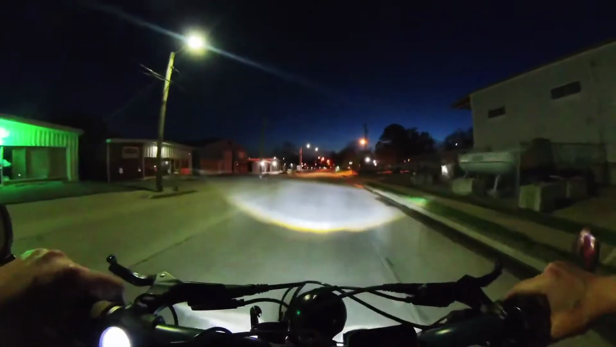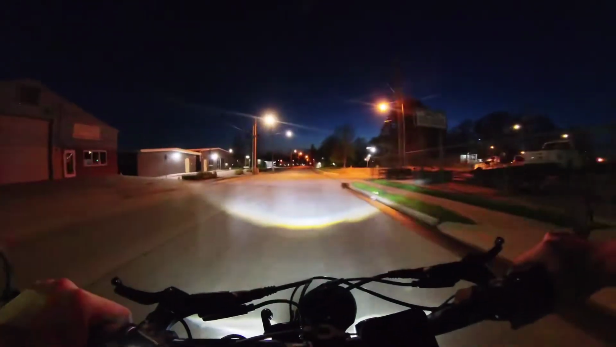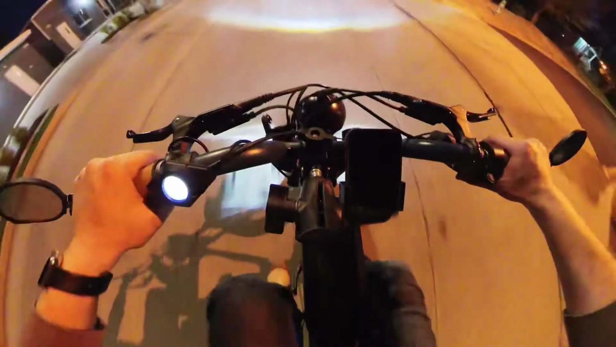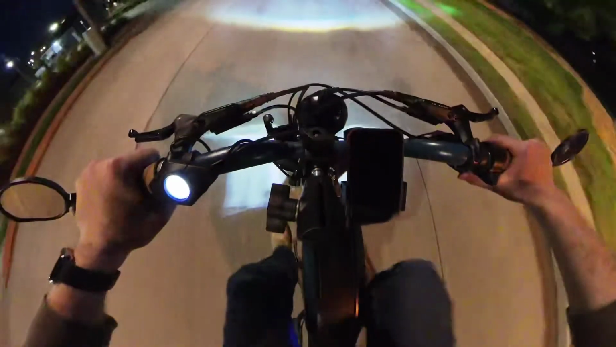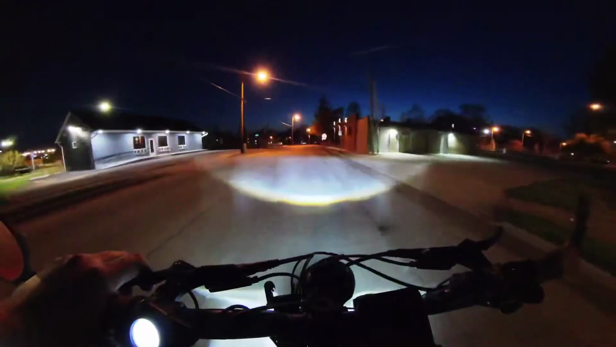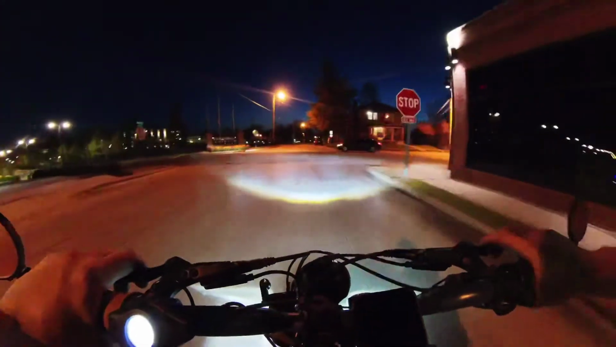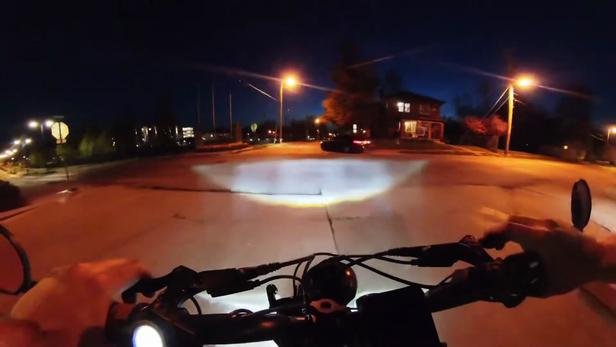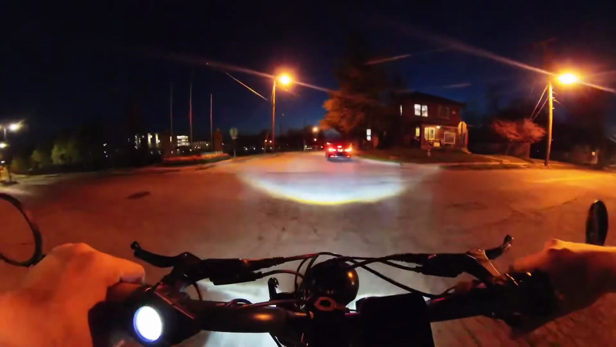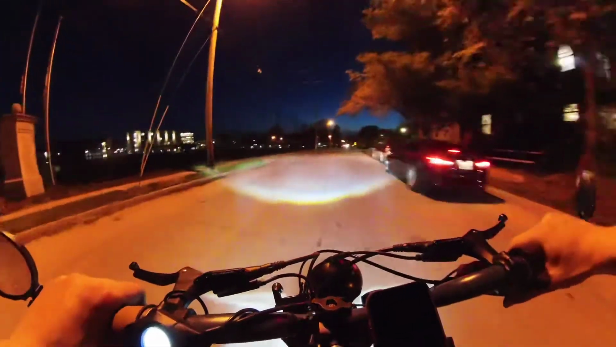So, if I kick it up to level 3, see how fast I can get going. I'm up to 20 and I'm not breaking it. Not really putting much effort into it. Alright. You can just hang out right there.